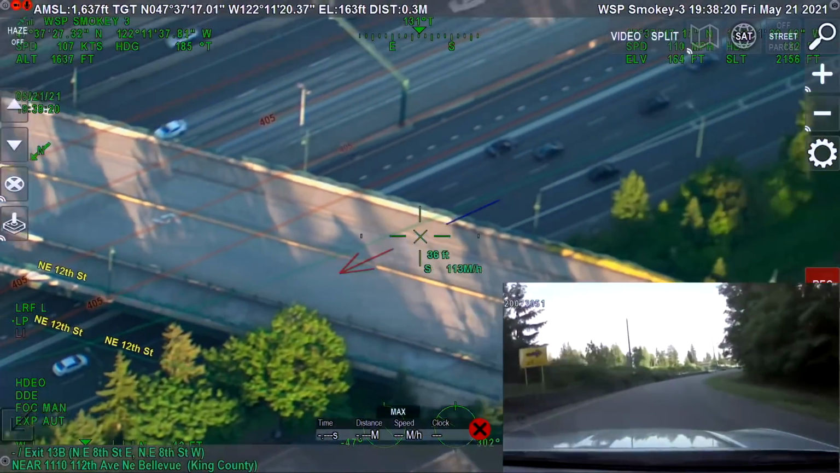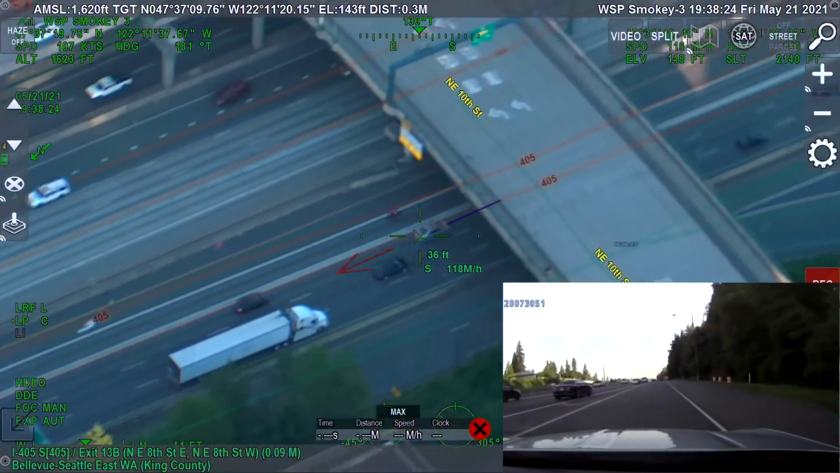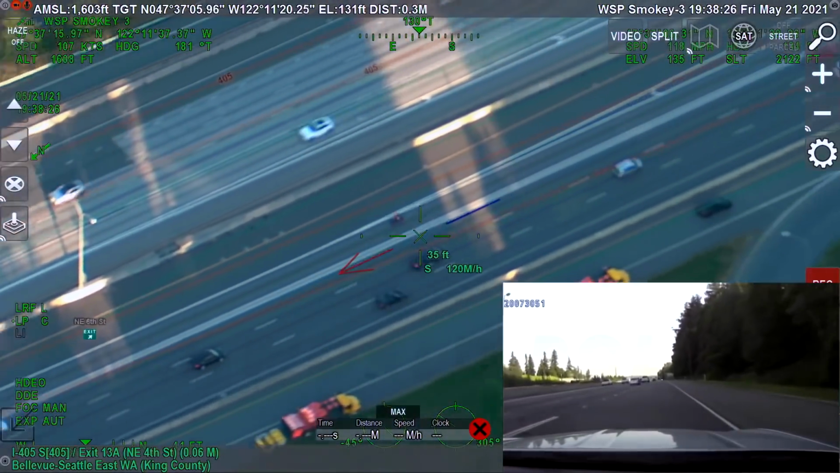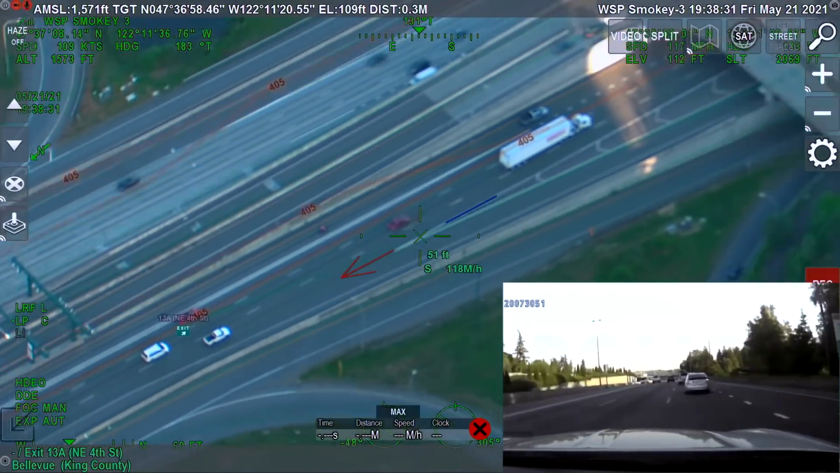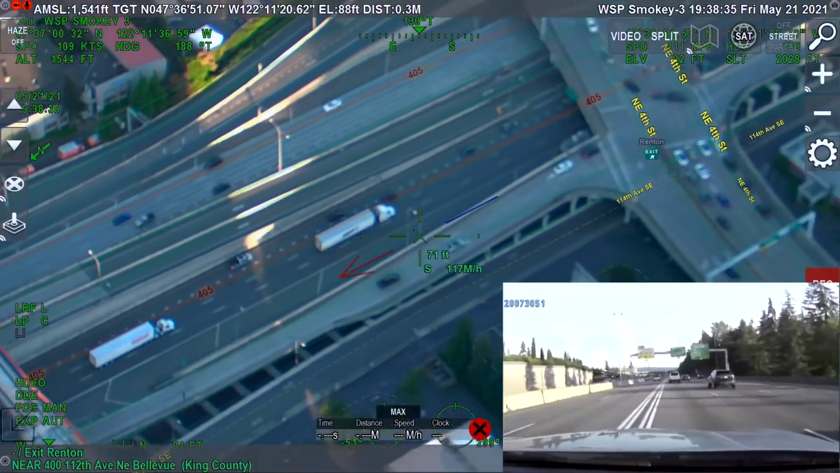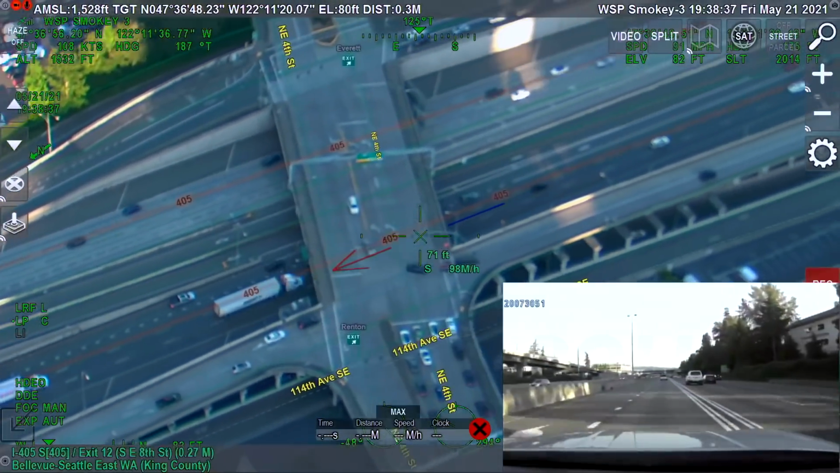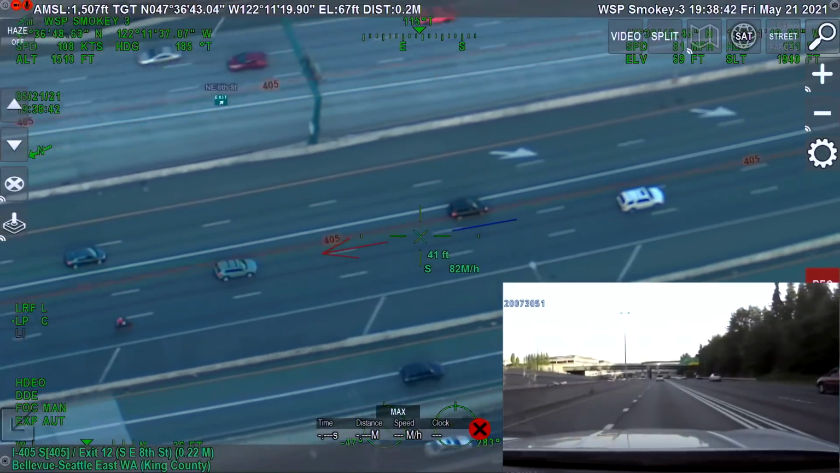Correctional location right now is 15th Avenue Northeast, just north of Northeast 145th Street. So I'm going to need one tow for the wish that I gave you. We're just going through Bellevue now. Is that unit southbound still? 694, I'm at Northeast East.